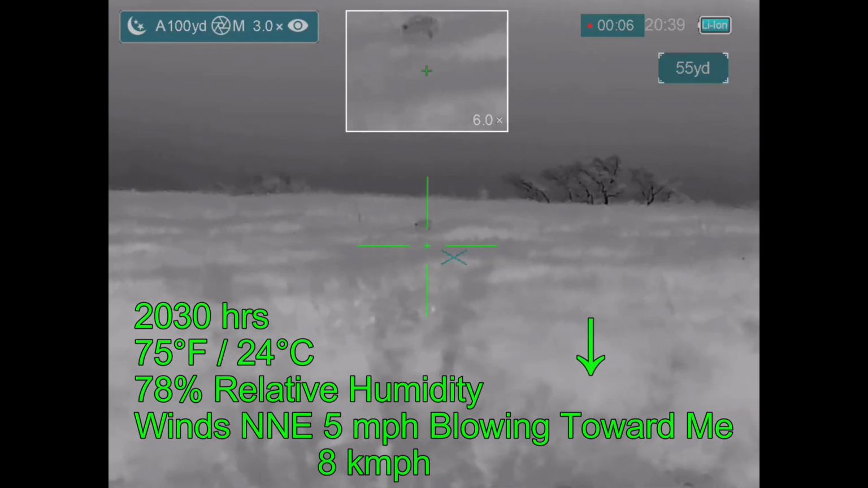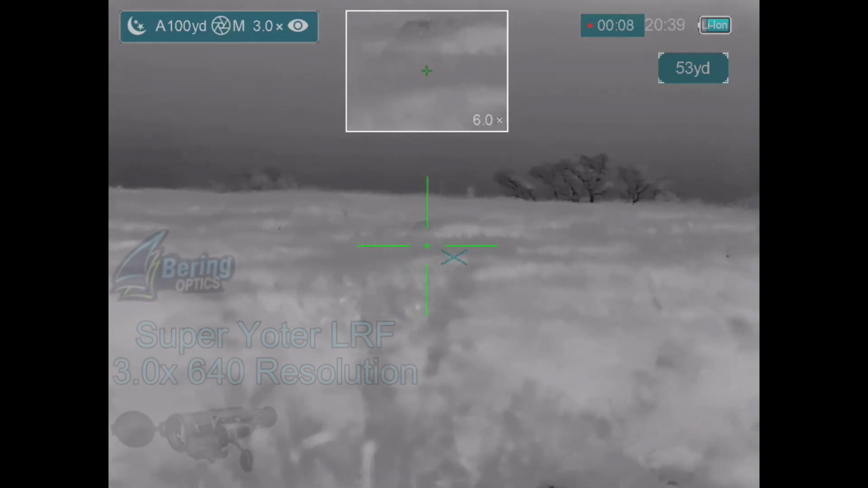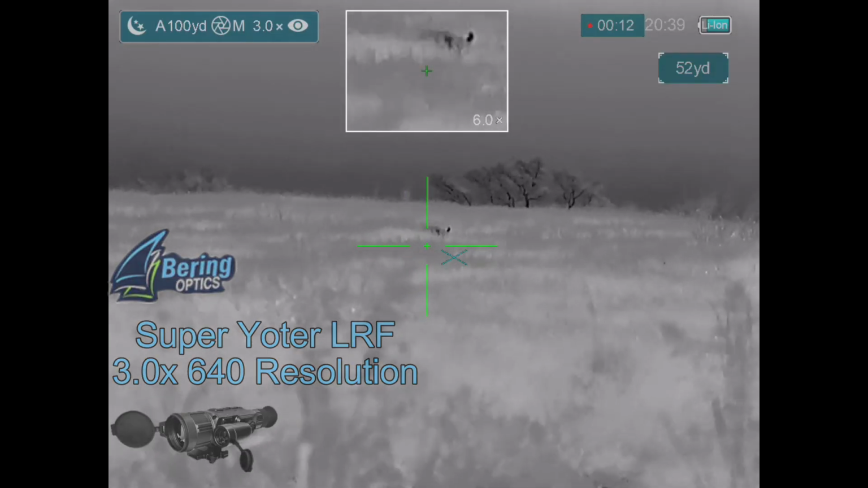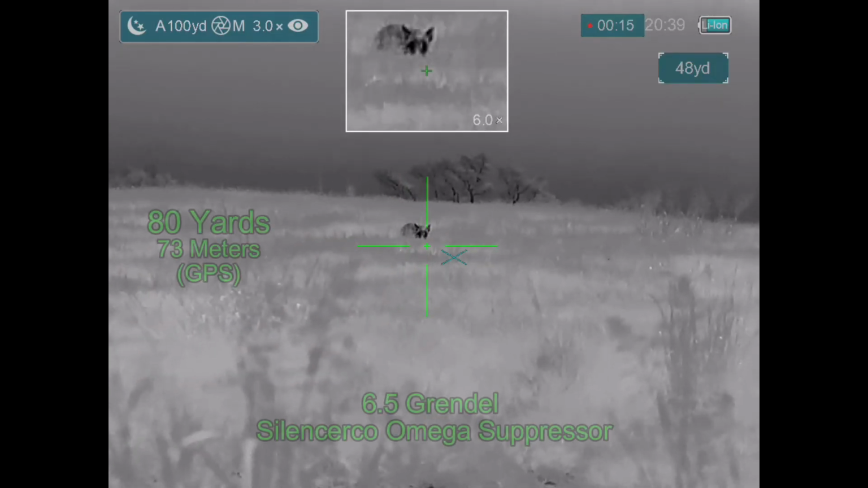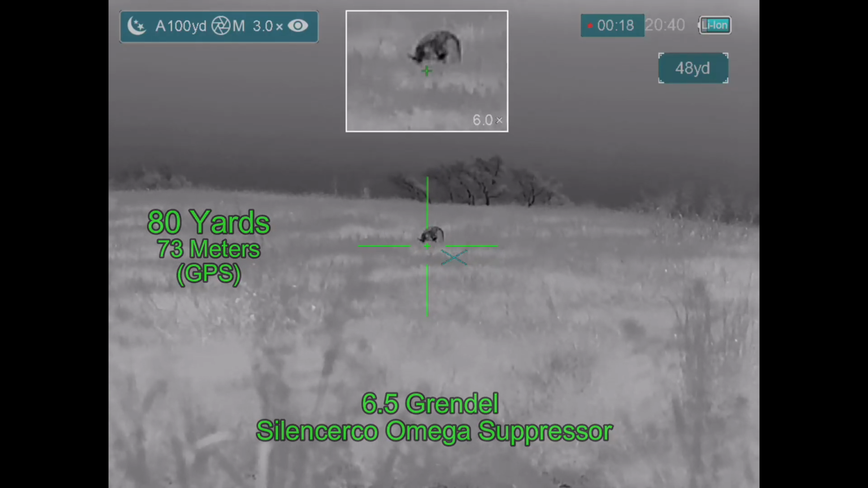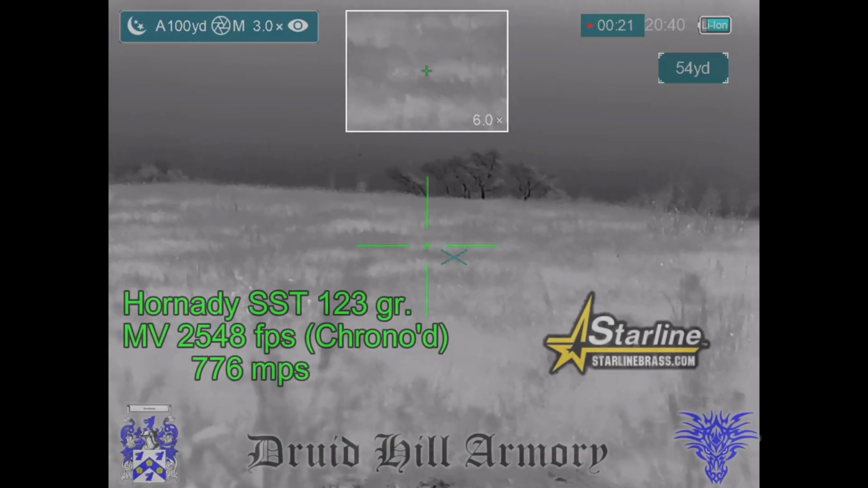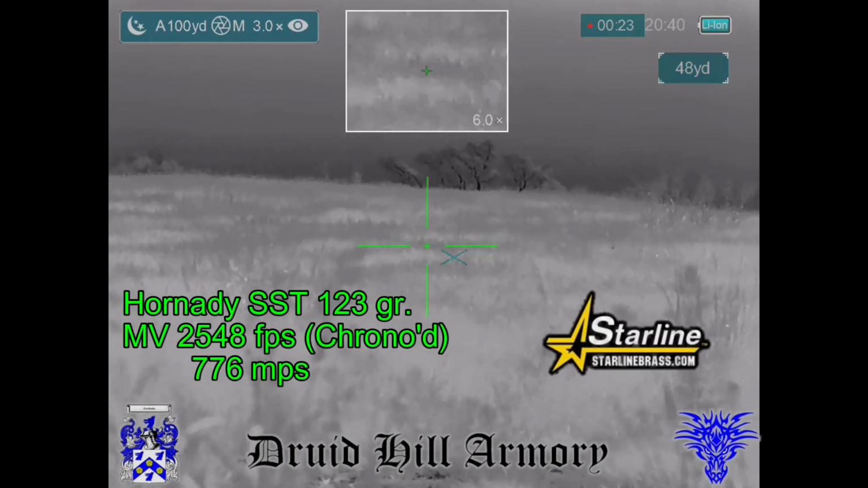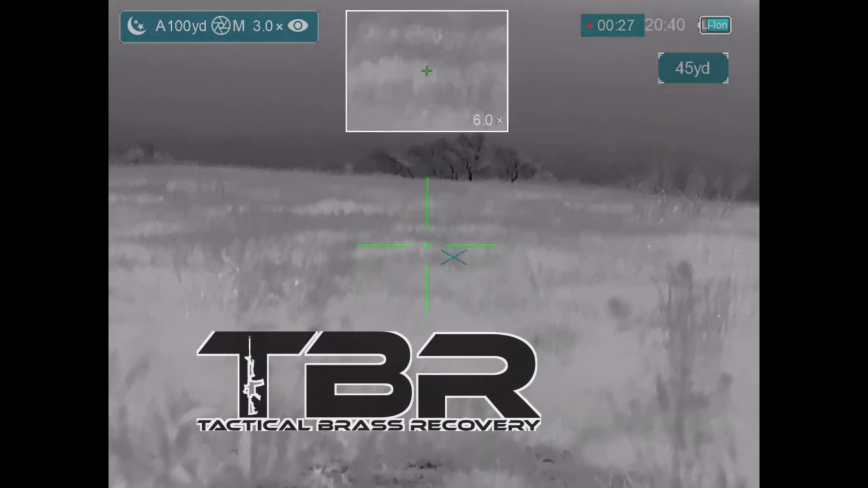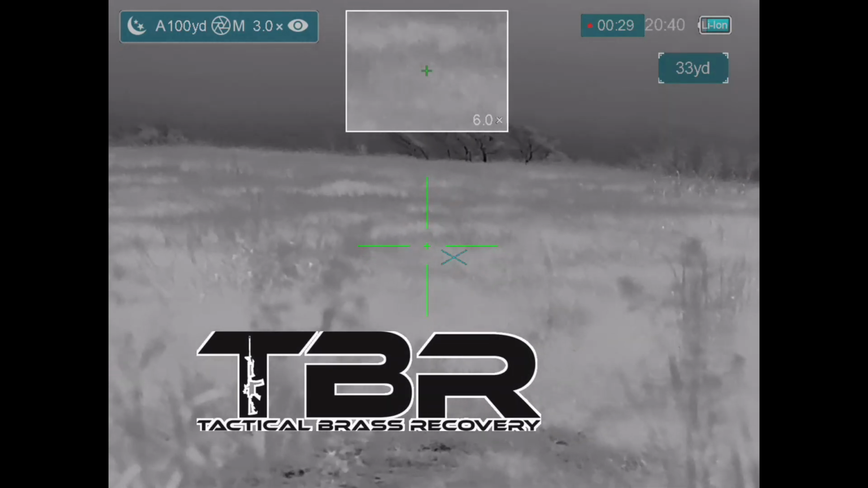The wind's in my favor at this point, and he's just making his way down the hill towards me as I'm getting video with my Bering Optics Super Yoter LRF. And I'm going to be shooting a 6.5 Grendel with the silencer Co Omega. Here we go. And that puts a Hornady SST 123 grain bullet loaded by Druid Hill Armory into Starline Brass right into his noggin. Brass Catcher by Tactical Brass Recovery.